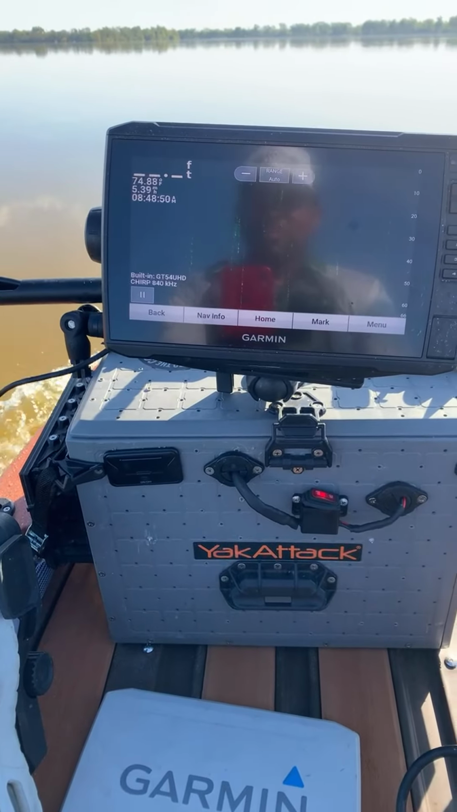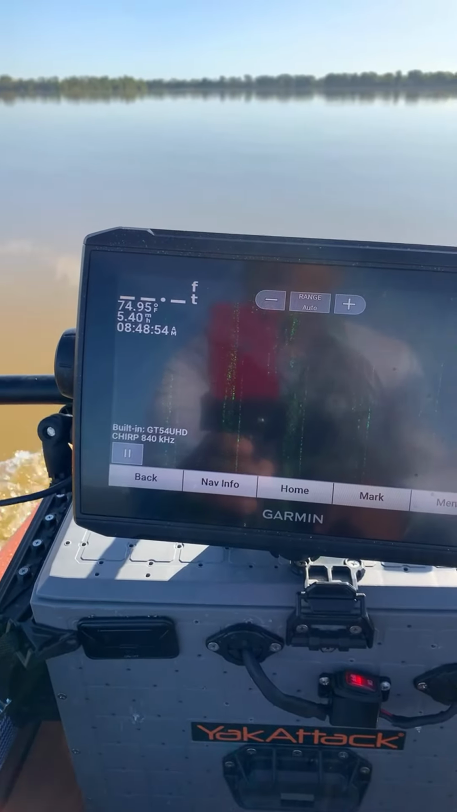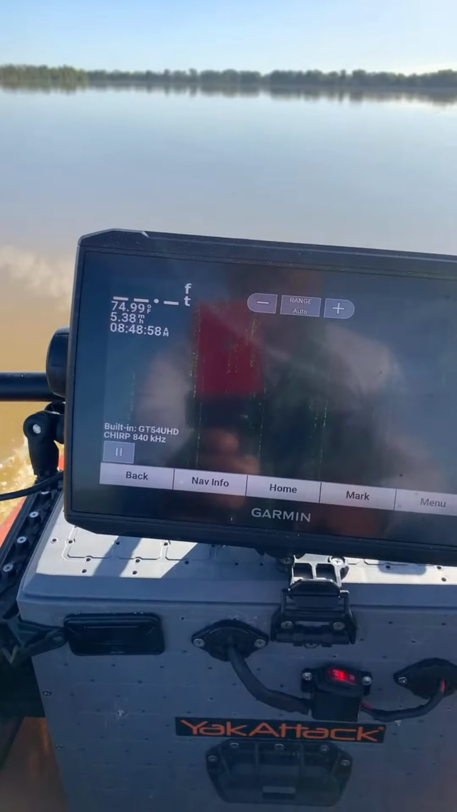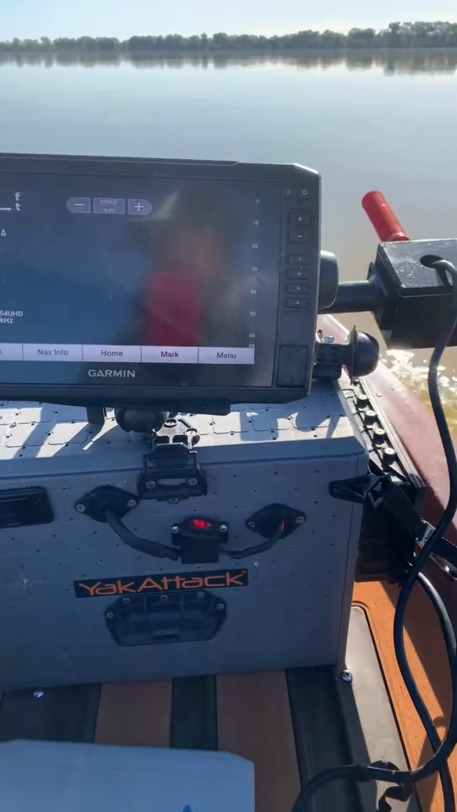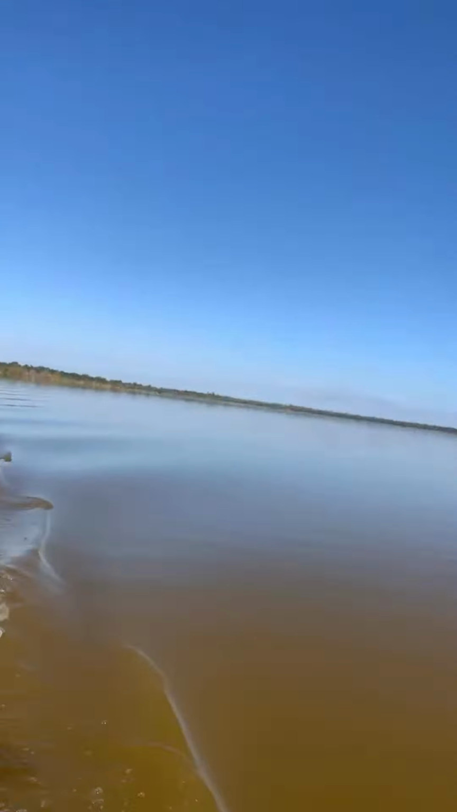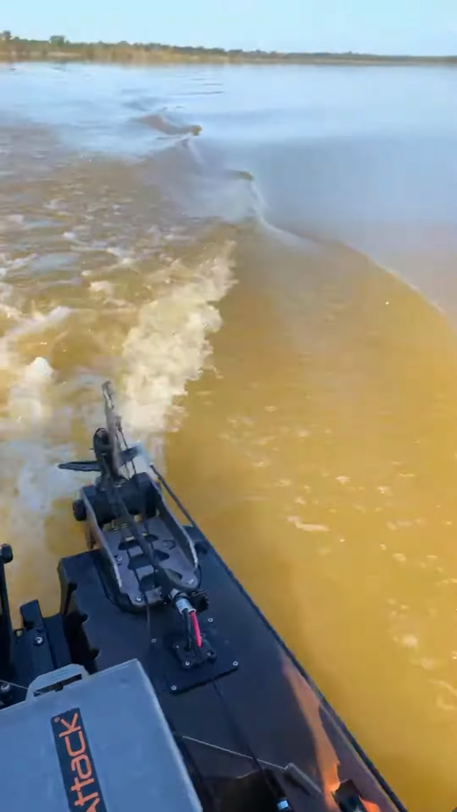Getting 5.38. I thought for sure I would get 6 miles an hour. But look at the wake behind me. Oh, I see what's happening. I'm getting a little drag. Hold on, let me fix that.